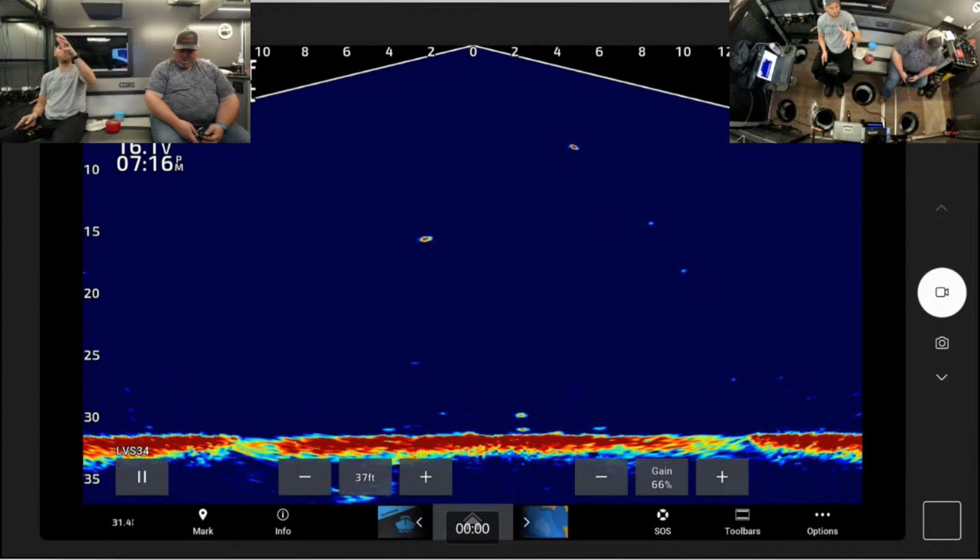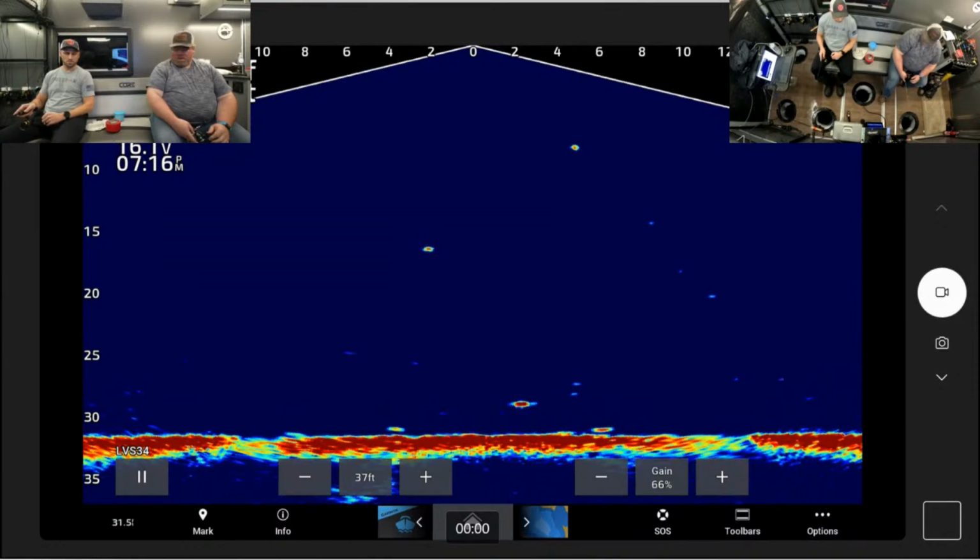Yeah, we're in just one basin of the lake. And it's small. Not a big basin. I don't even know if it's 100 yards across. I don't think so.